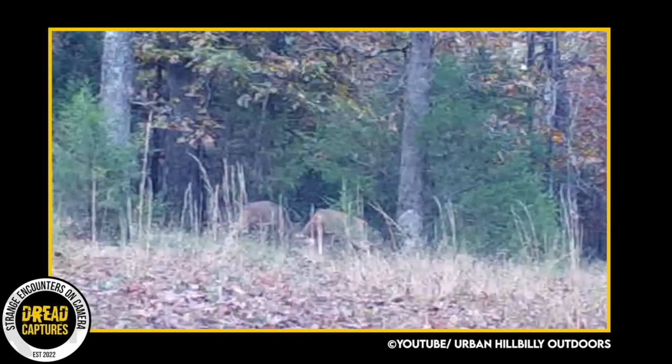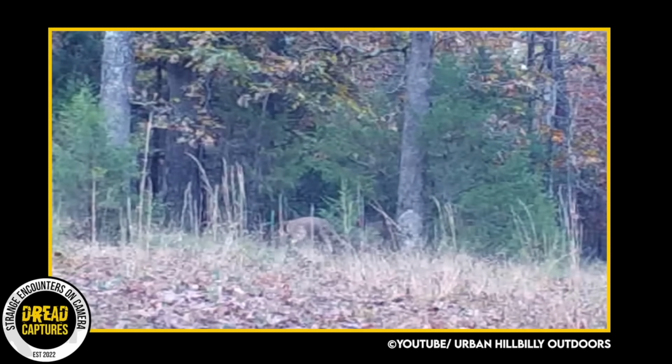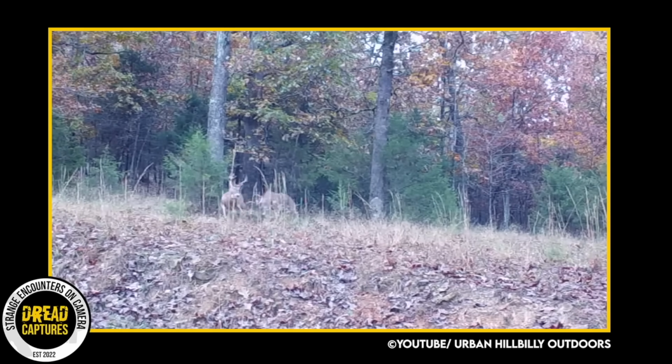There it is. He and another buck are battling. I watched this a few times, and it looks like our guy was able to run off the other potential mate.